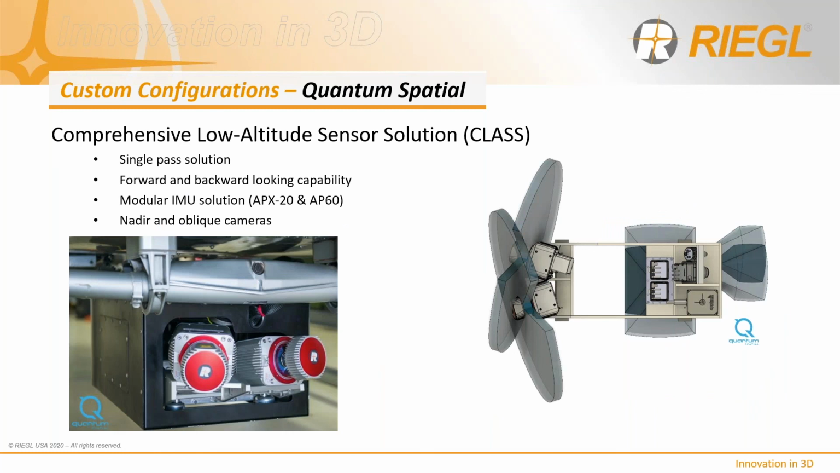So while RIEGL does offer fully integrated total solutions, customers do have the option to integrate and create their own custom configurations by purchasing our LiDAR sensors as components. Whether it is a VUX LR or VUX 240, VQ 480 or 580, one can specify your own preferred flight management system, your own INS GNS solution, and your own camera combination to create truly unique solutions.